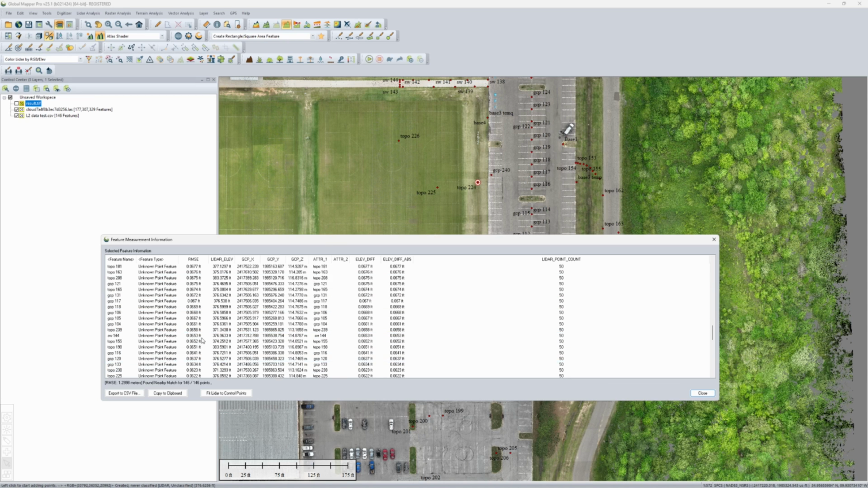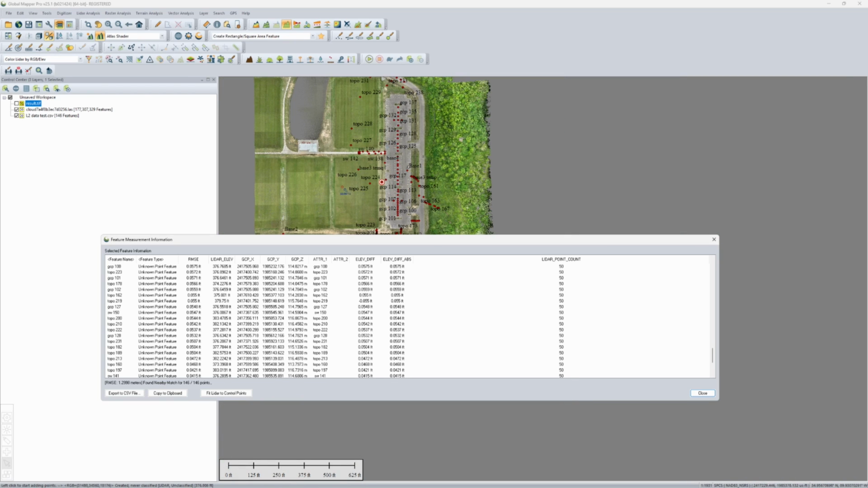I don't know if there's any of the other topo points down below that were in the field. Well, we even have 227, 228. Anyway, it doesn't matter. We don't need to spend a whole lot of time on this.